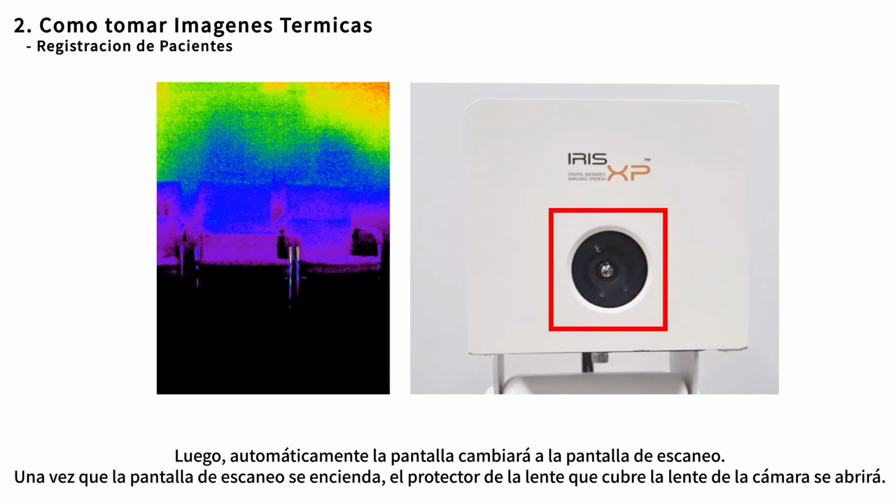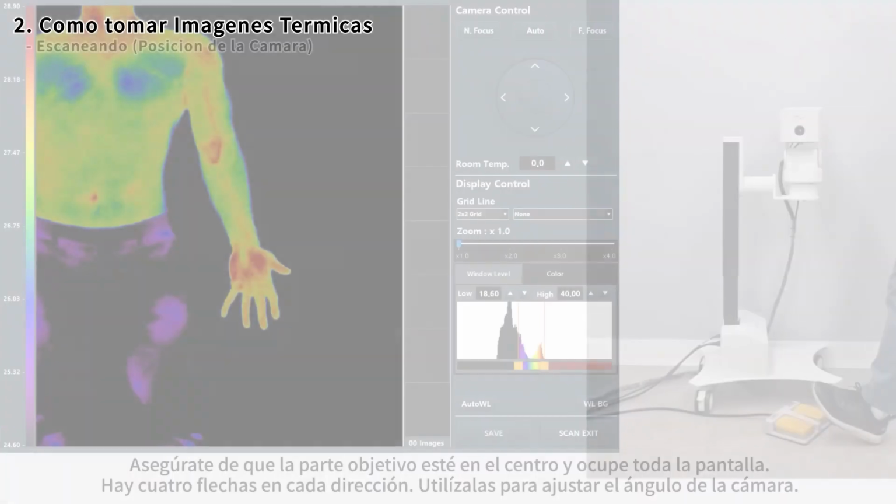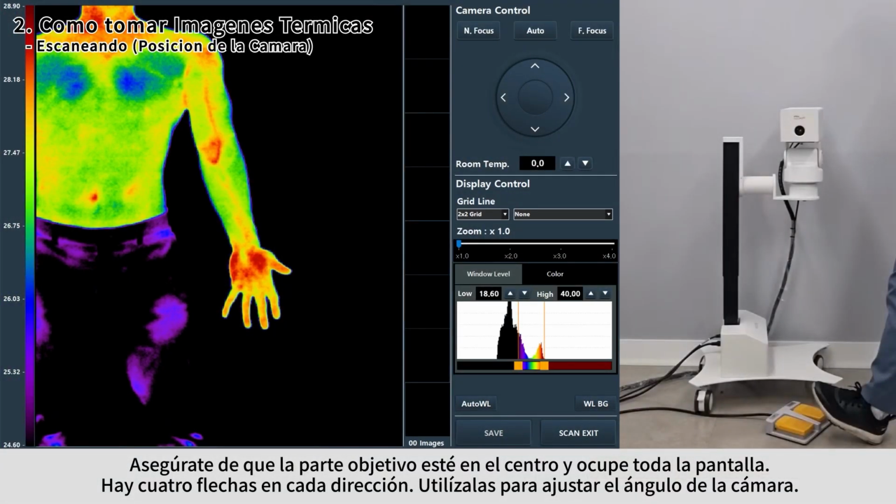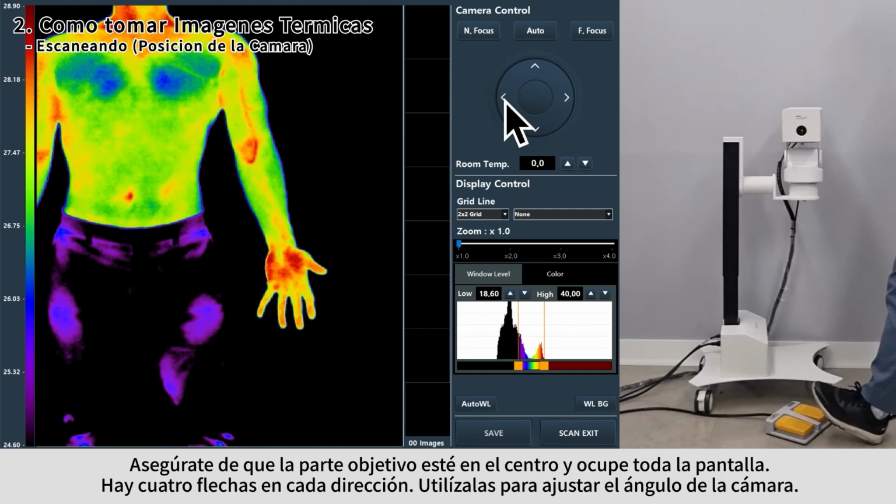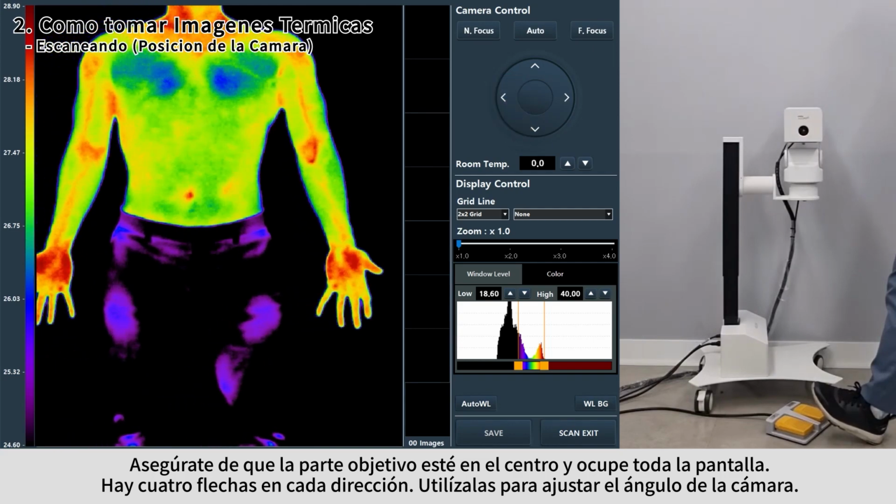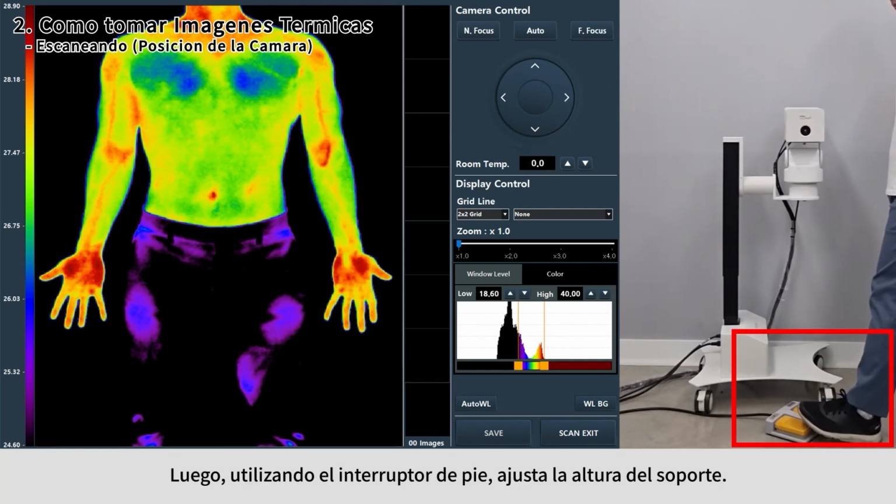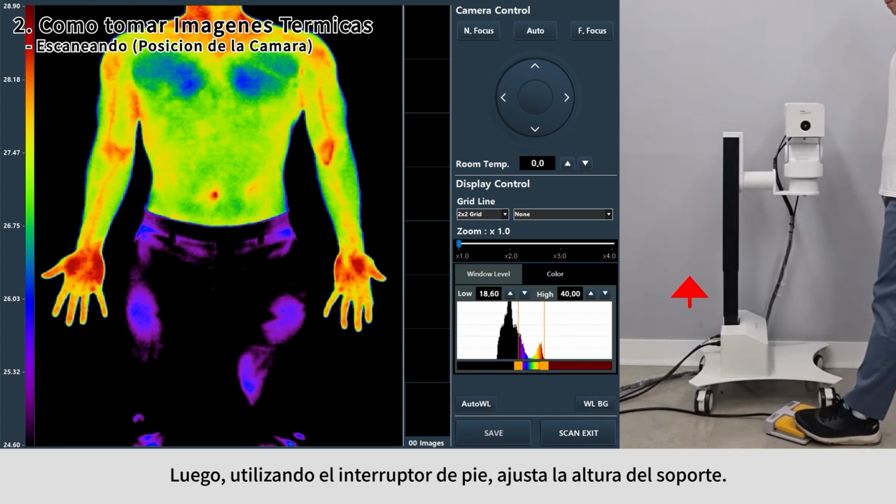Once the scanning screen turns on, the lens protection gear covering the camera lens will slide open. Make sure the target part is in the center and fills the screen. There are 4 arrows in each direction. Using them, adjust the camera angle. Then using the foot switch, adjust the height of the stand.